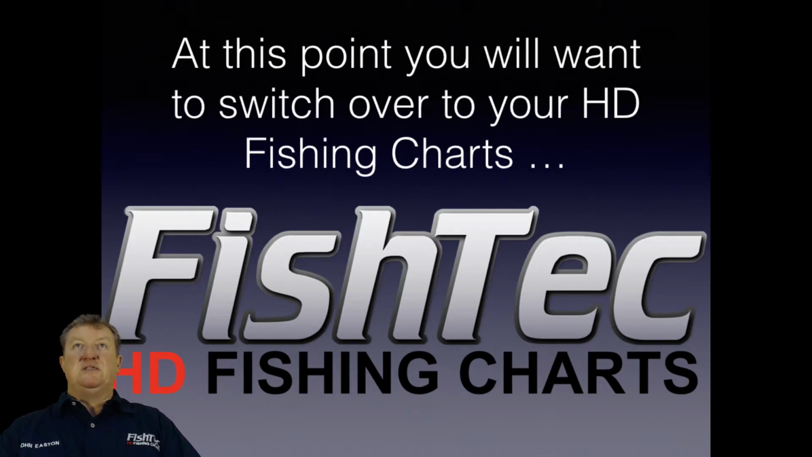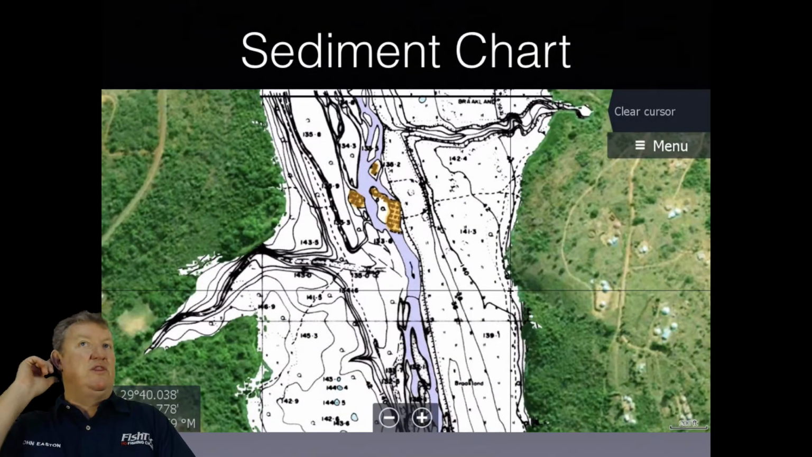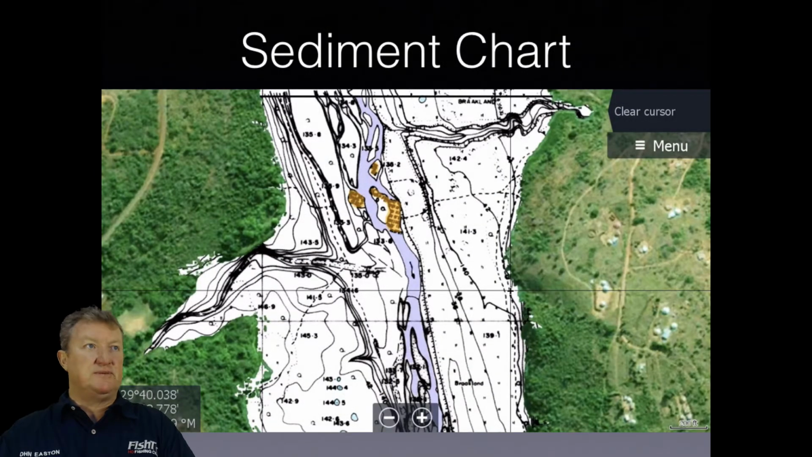So what happens here is, at this point, you'll want to switch over to your HD fishing charts. What I've done with, for example, my Northern Province charts, your Gauteng, Limpopo, Northwest provinces, I've taken all that information and I've put it onto a single card for you, just to save you the hassle. So here's a KZN version of it. These are what I call the hybrid charts.